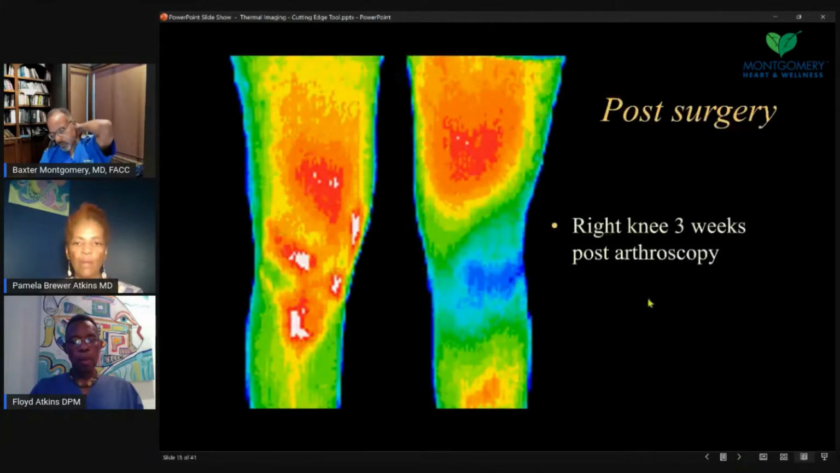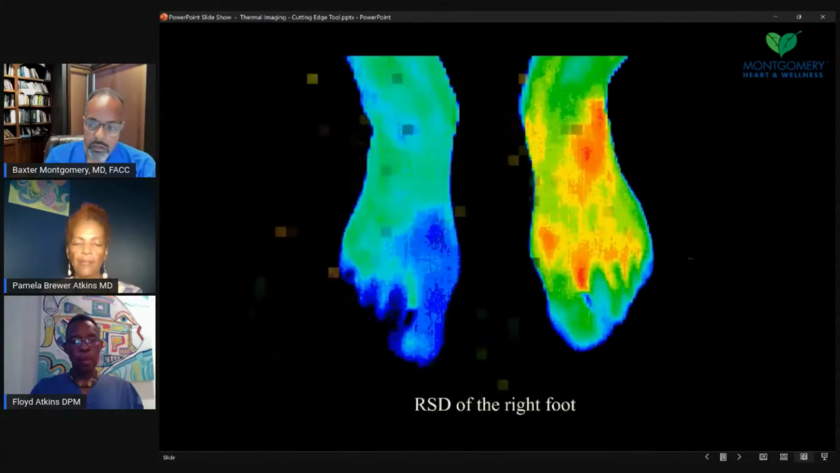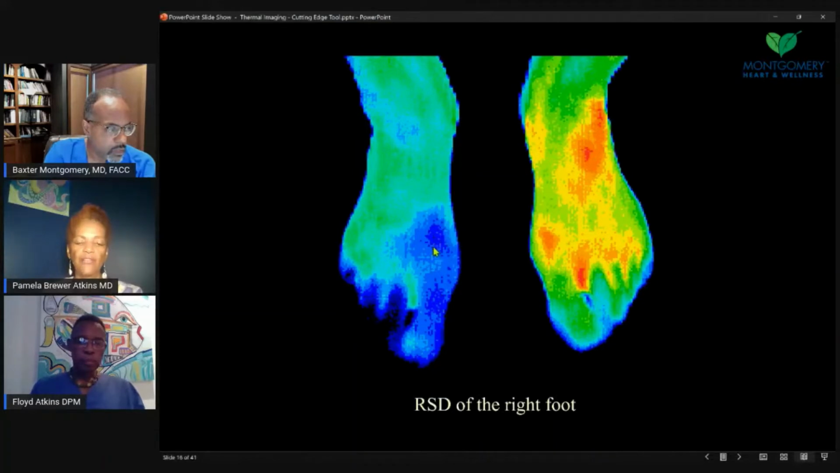All right, and this is post-surgical knee arthroscopic evaluation, and it just shows the inflammation after going in with the scope and having an arthroscopic type of procedure. This is something where you see the difference, the coolness on this foot compared to some warm patterns on this foot, and this is reflex sympathetic dystrophy, a neurological change, sometimes post-traumatic, but it's characterized by that coolness on the affected side.